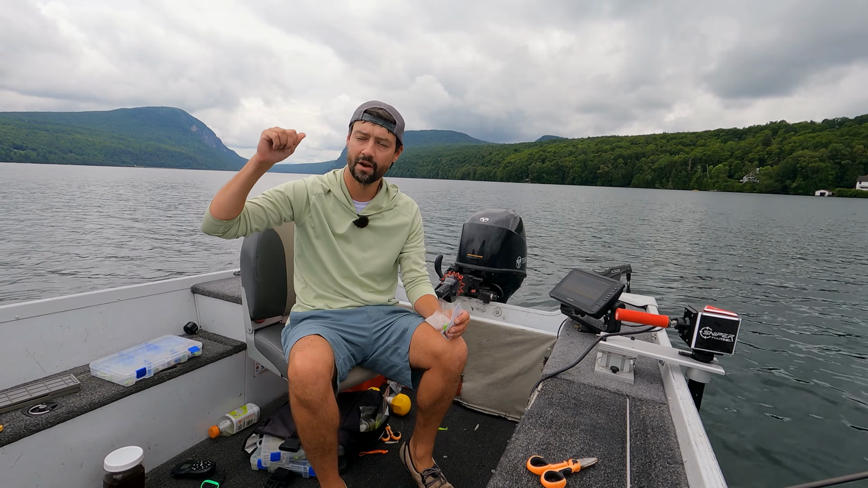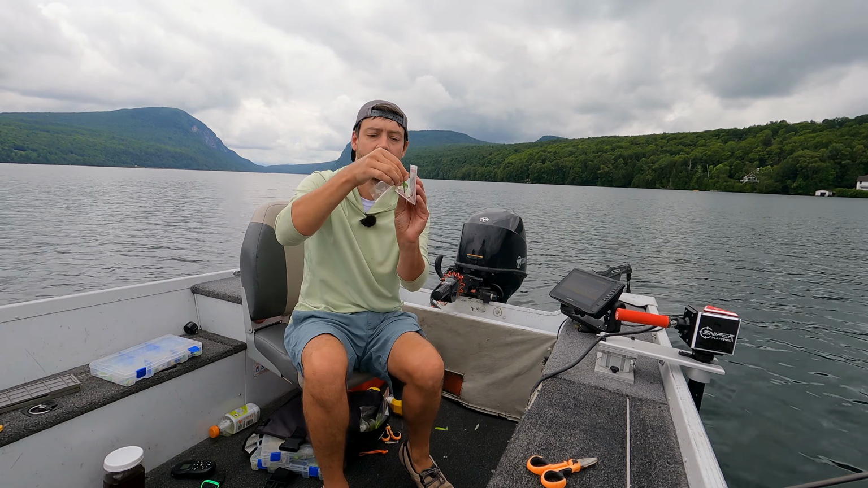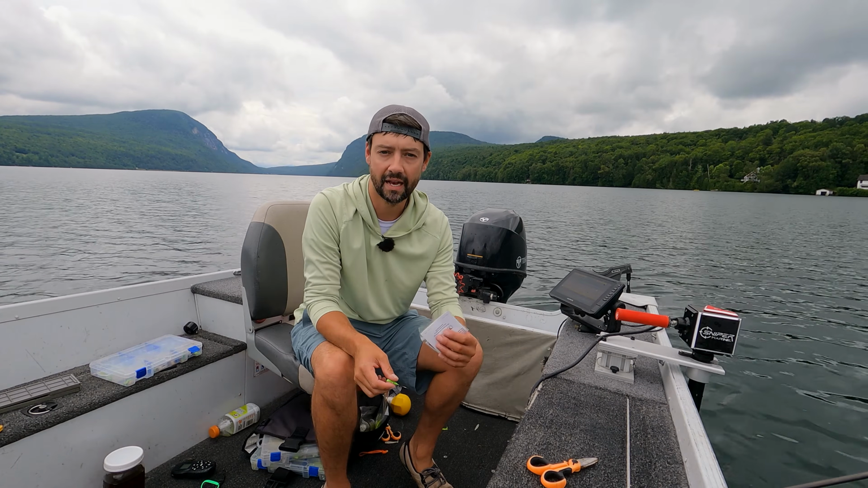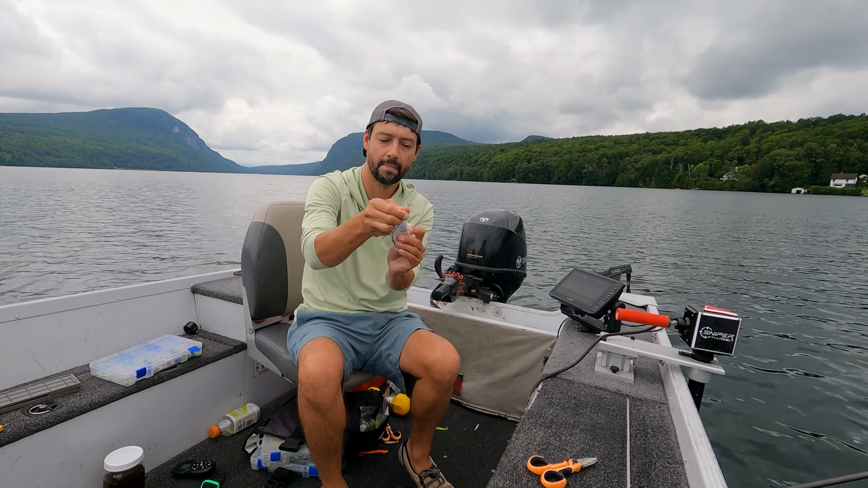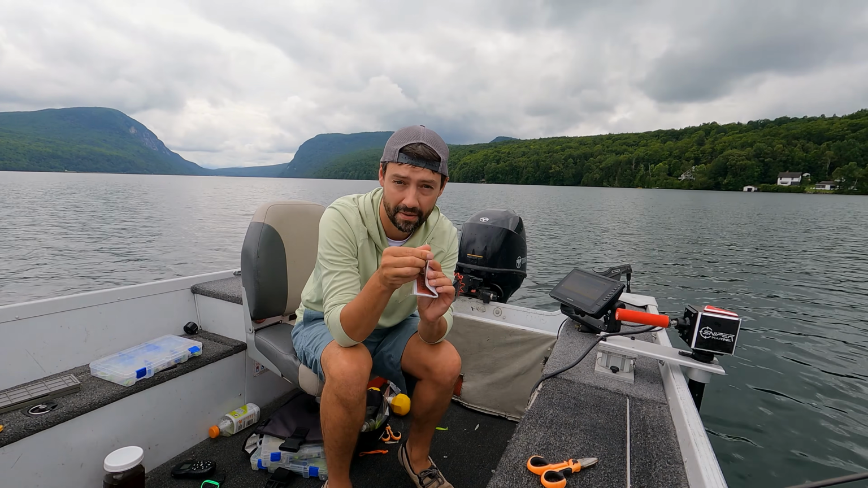If they have the opportunity to open their mouth just a little bit when you set the hook, it's going to come flying right out, and you're like, oh, I keep missing these fish. They keep short striking. That is not the case. What you want to do is let them close on it and keep reeling away from them, so you're burying the tip of the hook in.